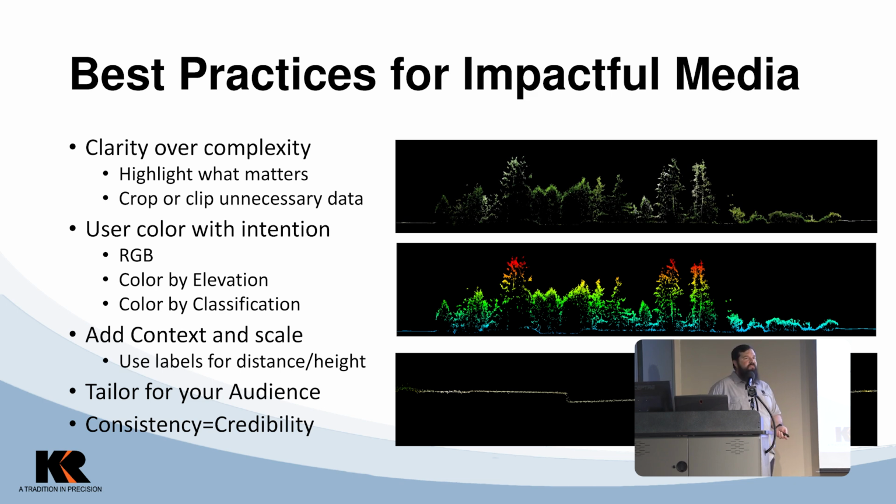Again, classification, I think that's another big one where you can show, hey, look at this, all the data we gathered as we class it out. You get your vegetation out, you get your ground out, you get your power lines in there, and it makes a big difference.